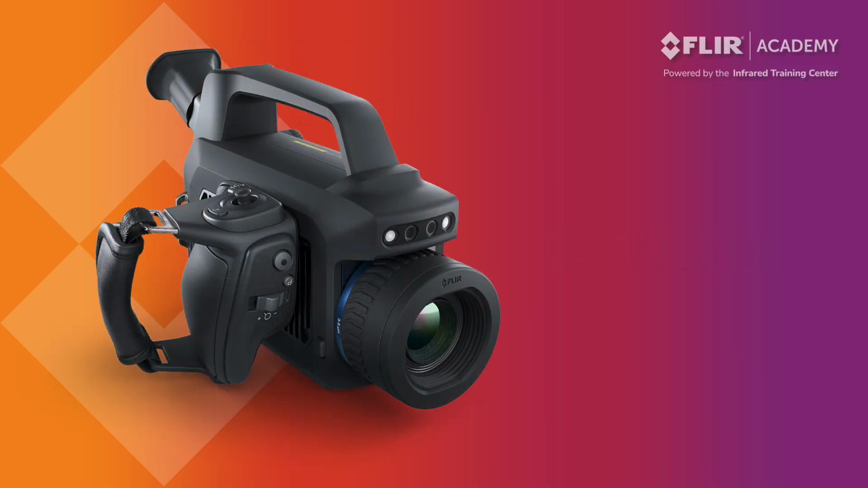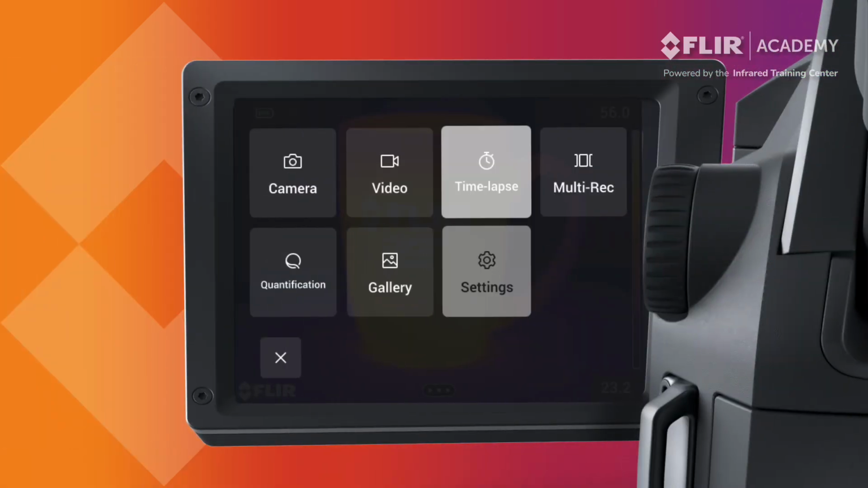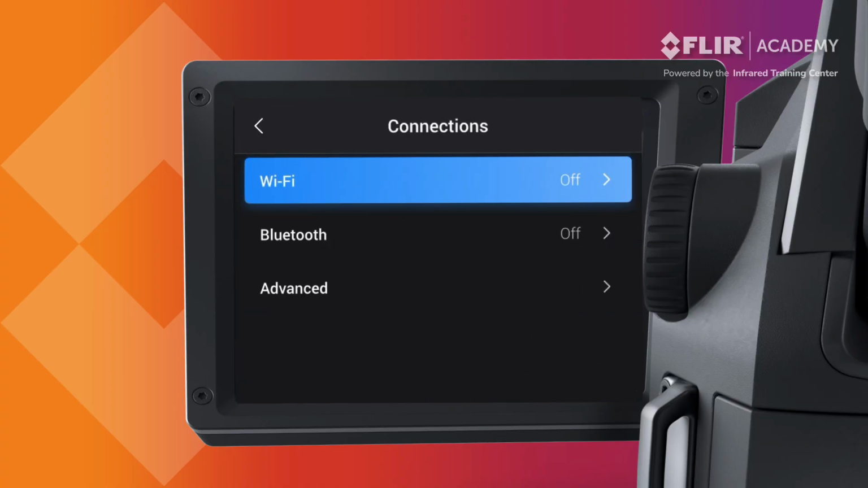FLIR G-Series cameras also provide the ability to remotely operate the thermal imager, stream its video feed, or upload saved images and video to any connected device using Wi-Fi and the FLIR Tools mobile app. First, download the FLIR Tools mobile app on your smartphone. Next, in the camera settings, navigate to Connections and select Share under Wi-Fi to connect the camera to your smartphone.